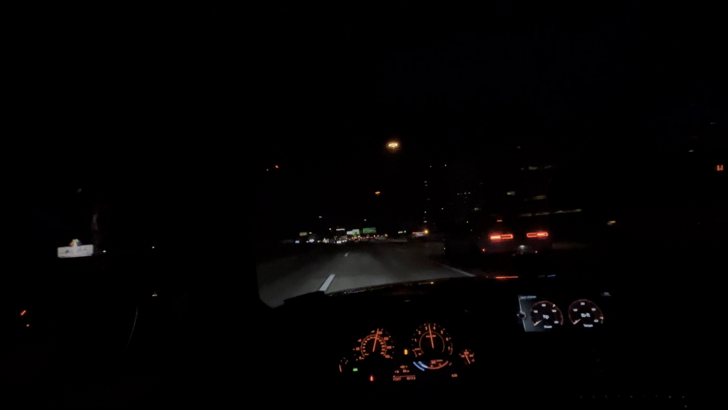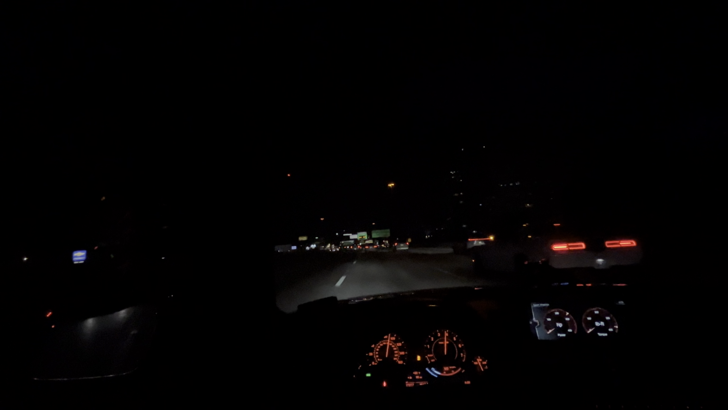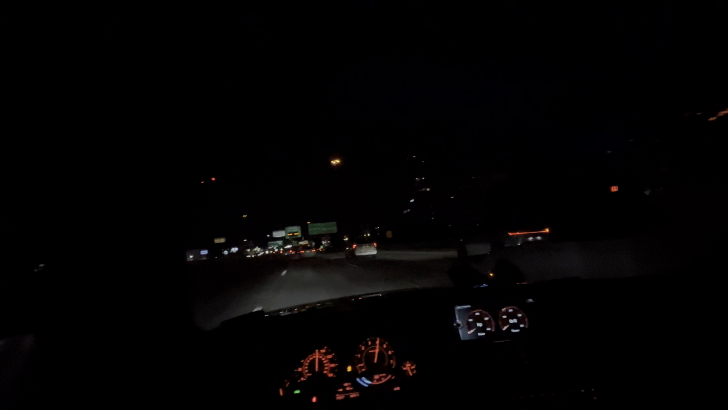We're gonna catch up. It's a Scat Pack, I think. There might be a Hellcat, I don't know. I see a badge right there. Looks like a Scat Pack or Hellcat badge, because if it was an R/T, it would show a number, not a symbol.